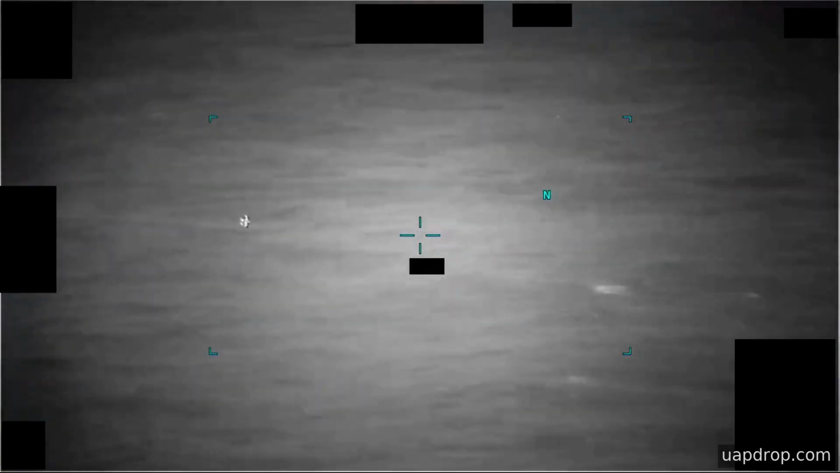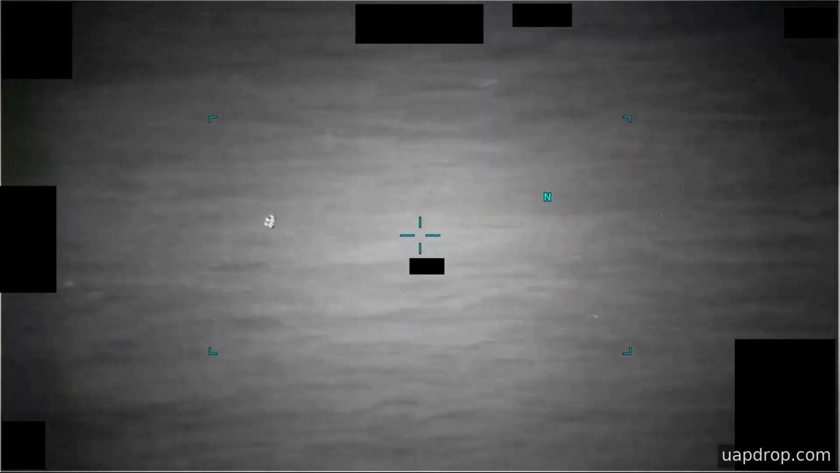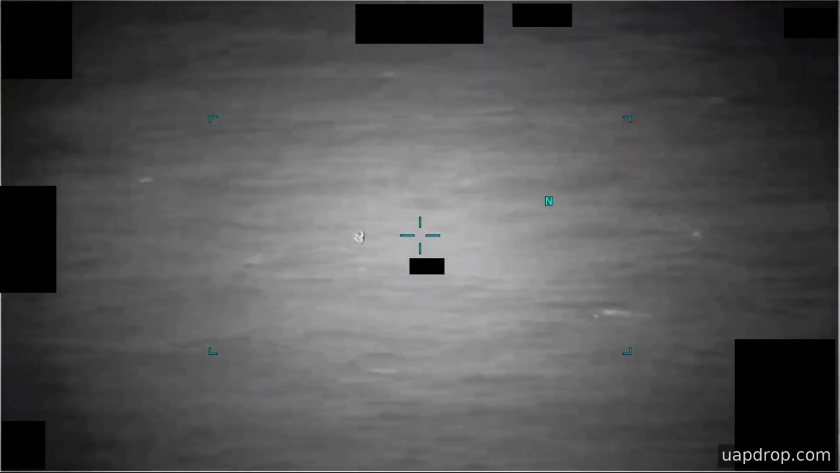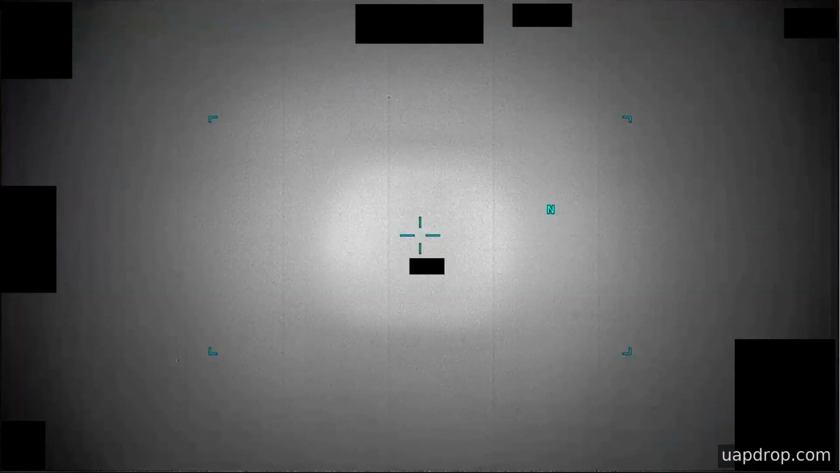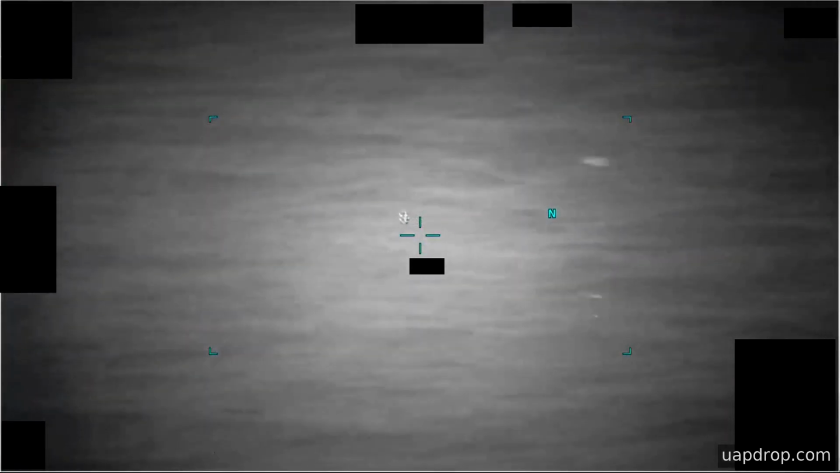That visible mode lasts only briefly before the system returns to infrared, at which point the contrast target moves out of view for several moments. Midway through the clip, the operator changes zoom and contrast settings, and the footage shows the area of contrast reappearing near the frame center. There are repeated occasions when the contrast target leaves and then re-enters the sensor field of view, and there are several passes where the platform reacquires and holds the target toward the middle of the image.